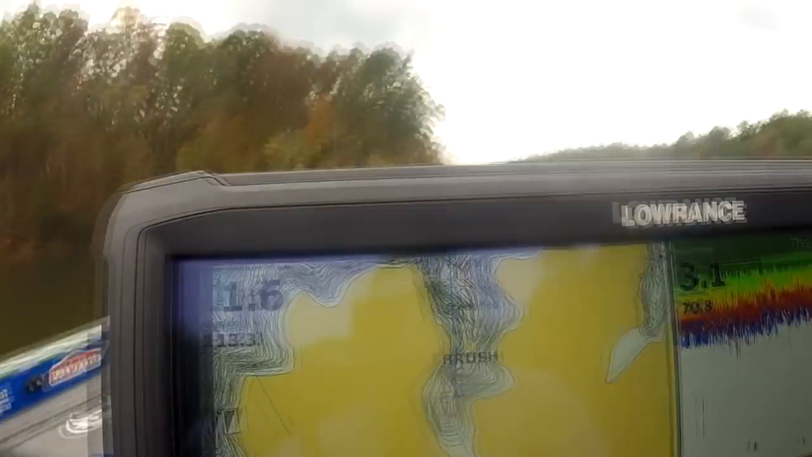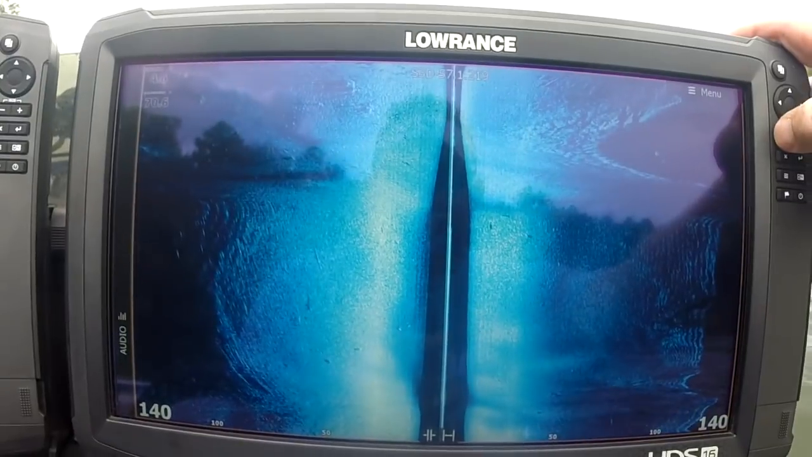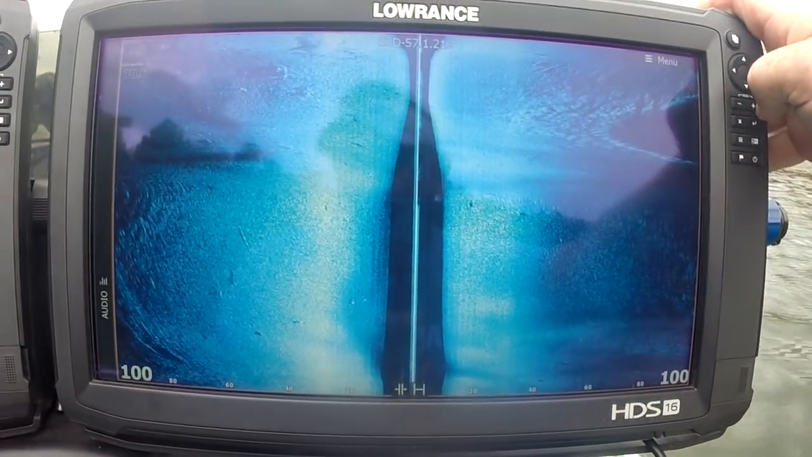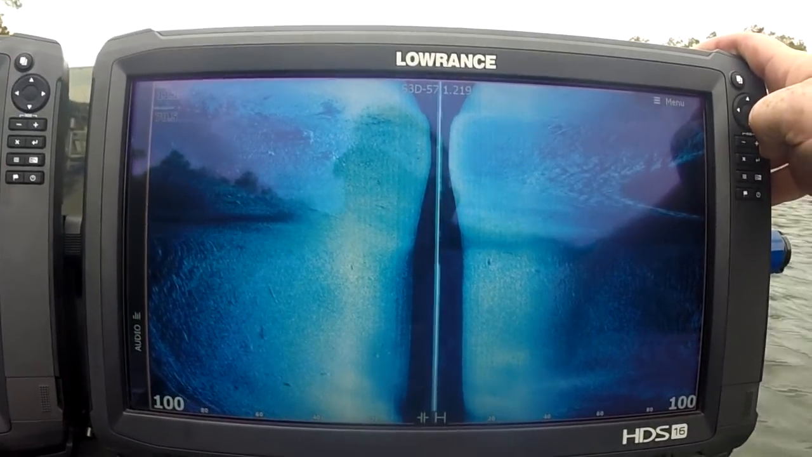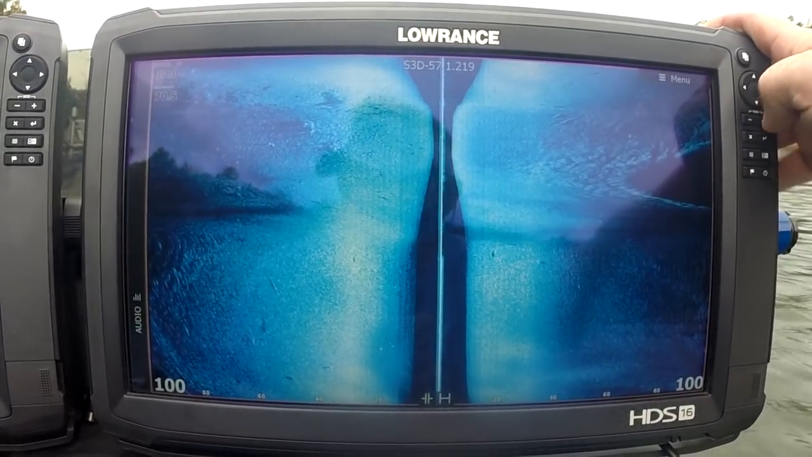All right, so now as you can see over here on our chart, our brush popped up where we marked that waypoint. So what we're gonna do is navigate back to that waypoint, and we'll show you what it actually looks like on the down scan. Probably gonna be getting a little wind on the mic, guys. This wind's picking up, I apologize.